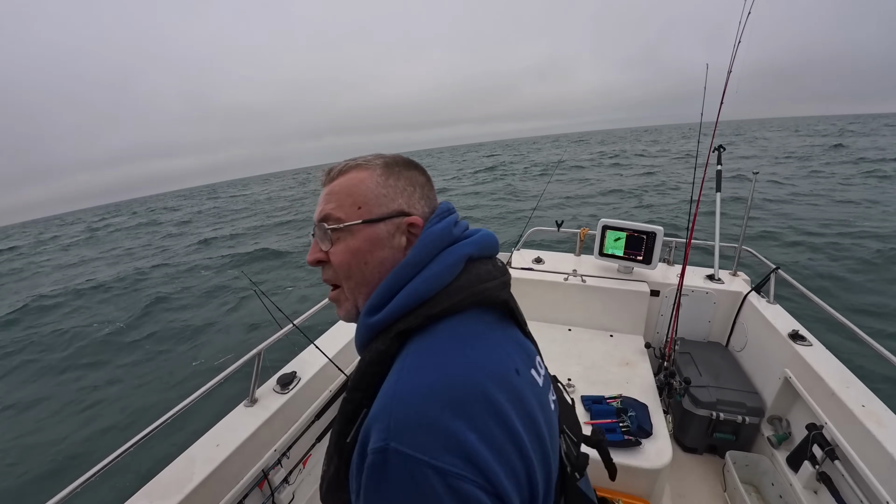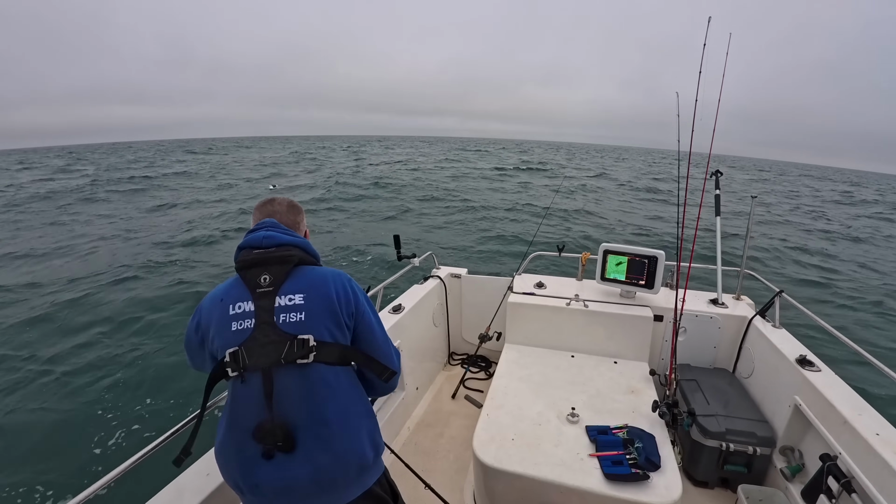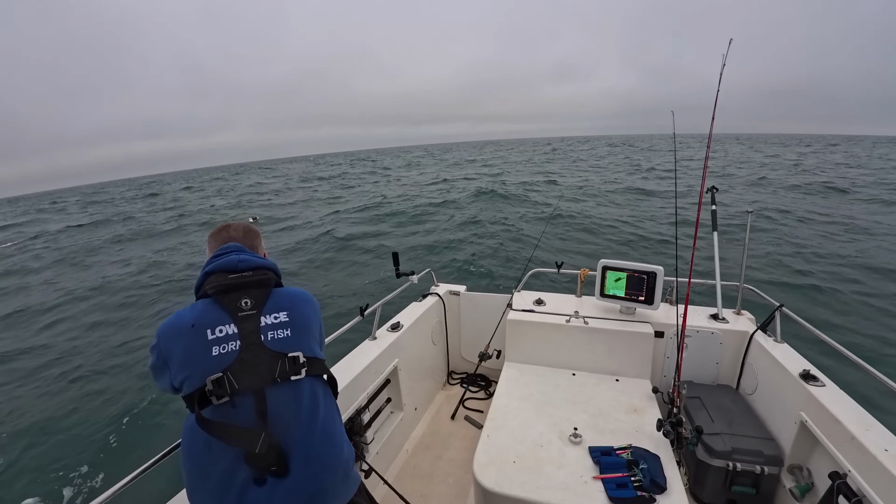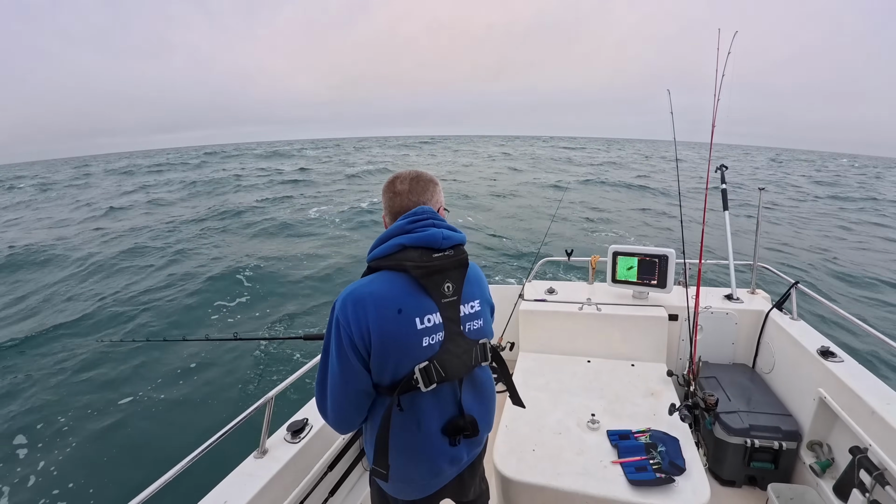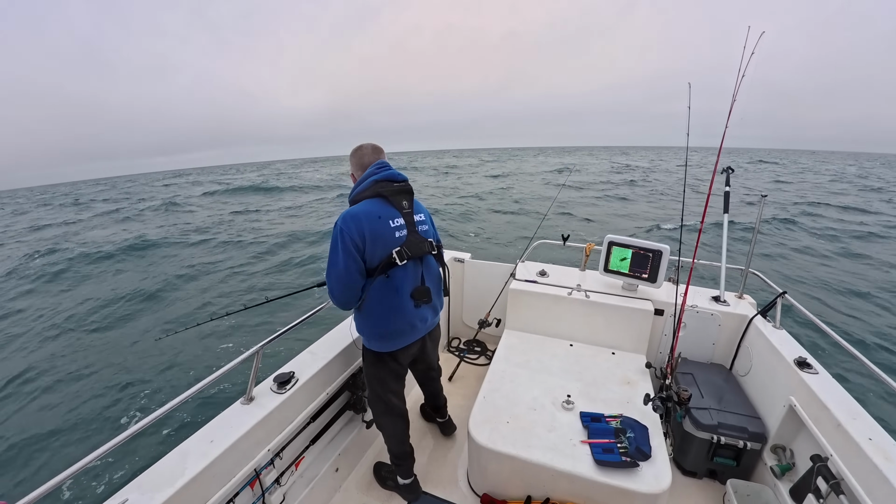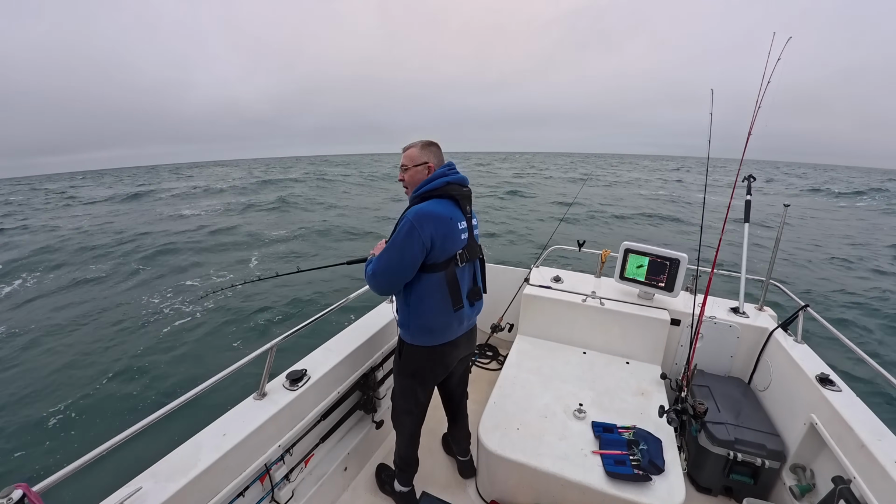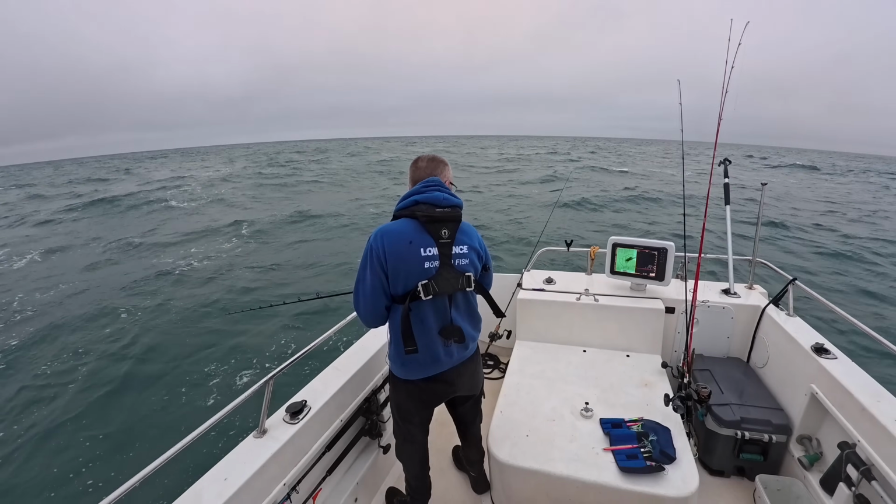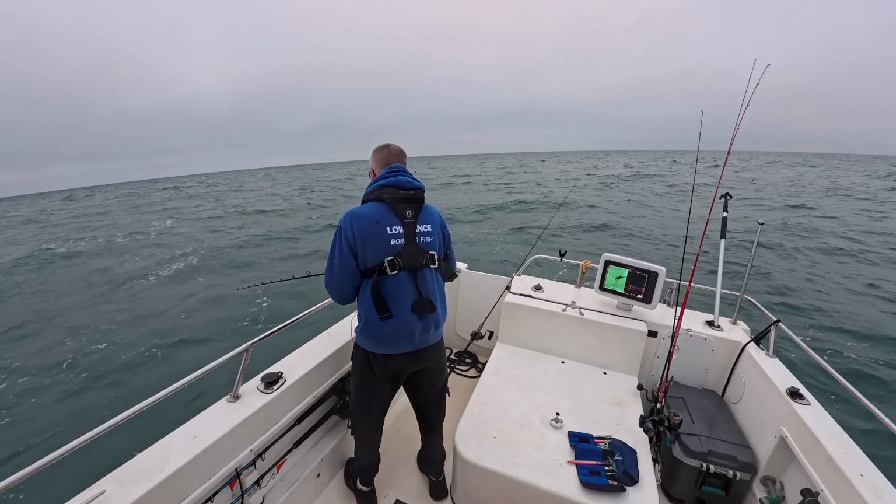Now, if one thing's not working, try another. The wind's too strong at the minute, it keeps pushing me everywhere, so what I'm going to do is go down with a traditional, because the wind is battering me, so this will cover more ground and hopefully we'll catch something. I'm down with one of Grant's lures today that he kindly gave me. Let's try it out.